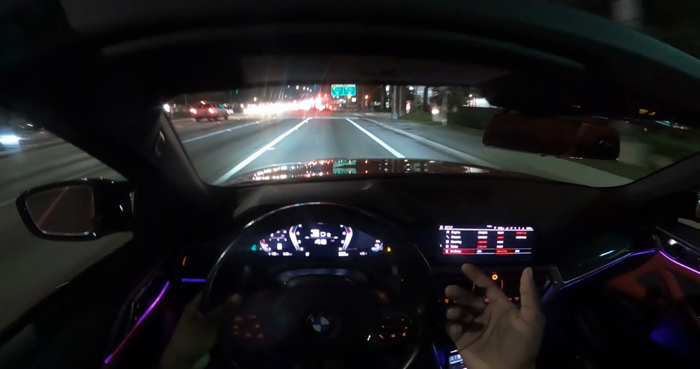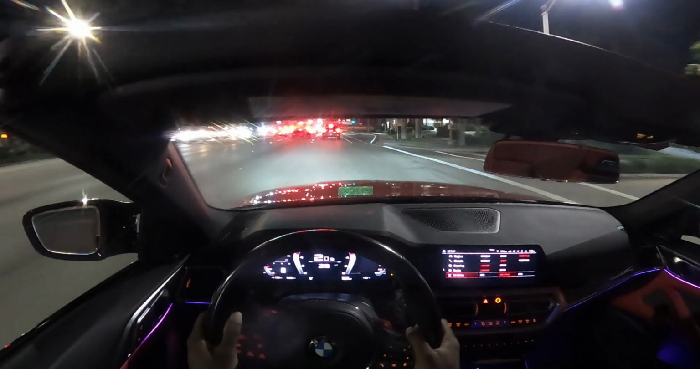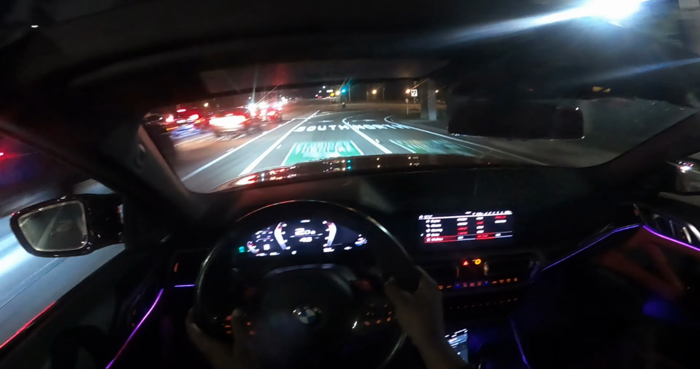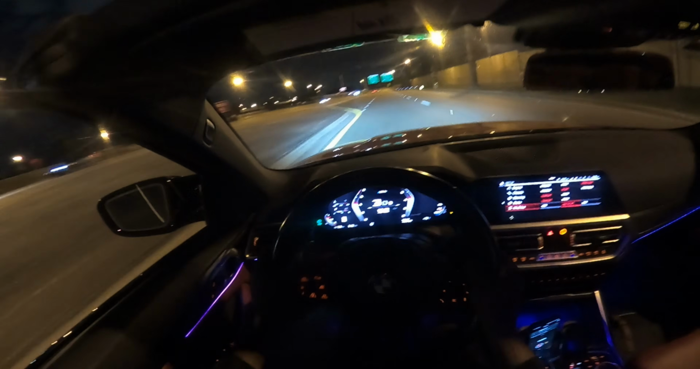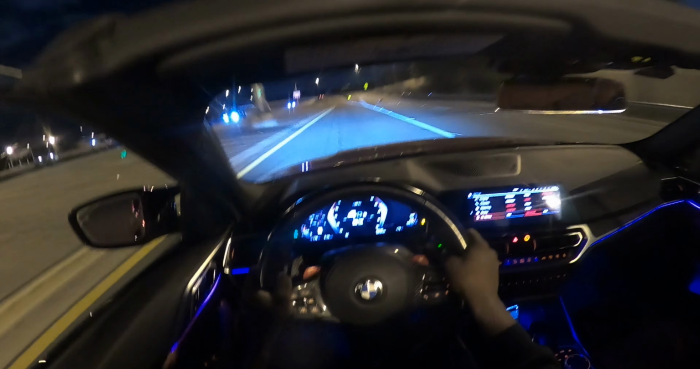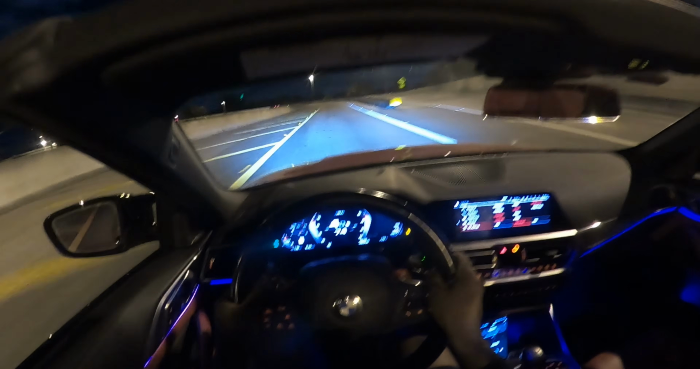You see what I'm talking about? That right there is what I love about the X-Drive. And the handling of this car is freaking amazing.